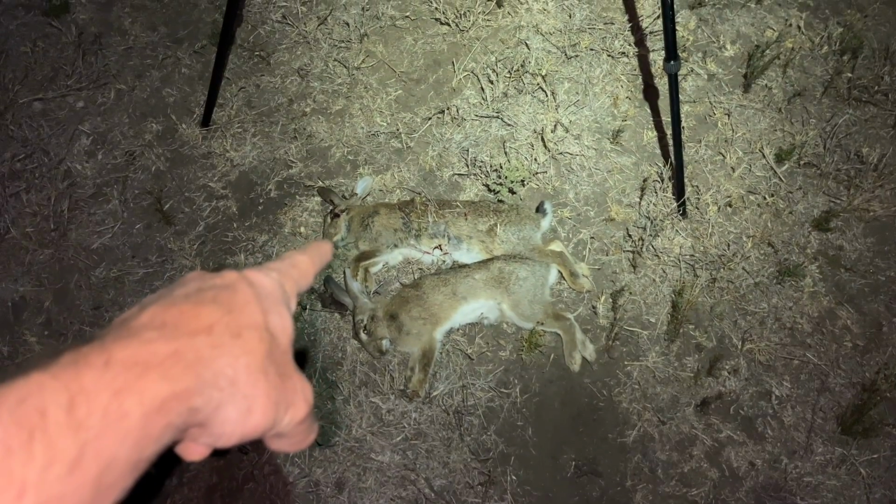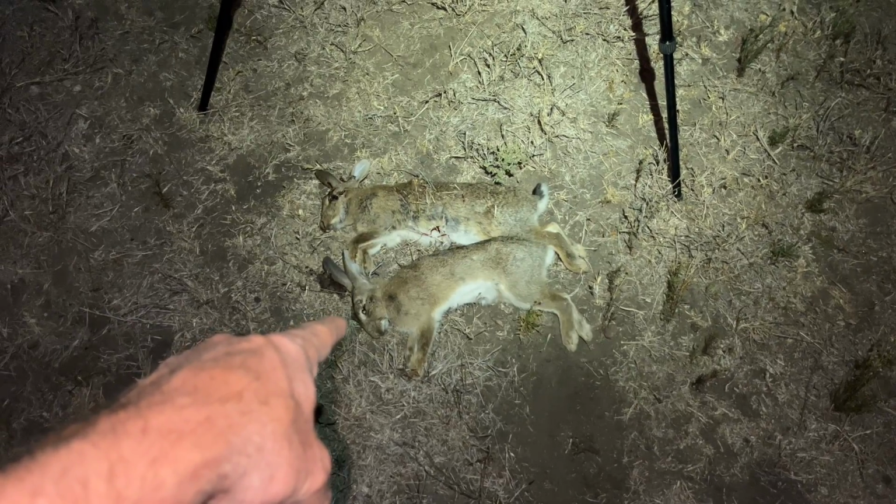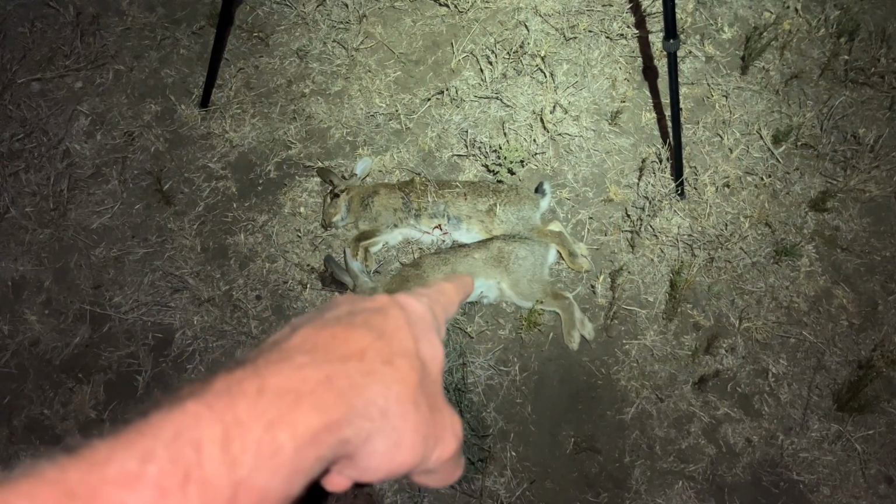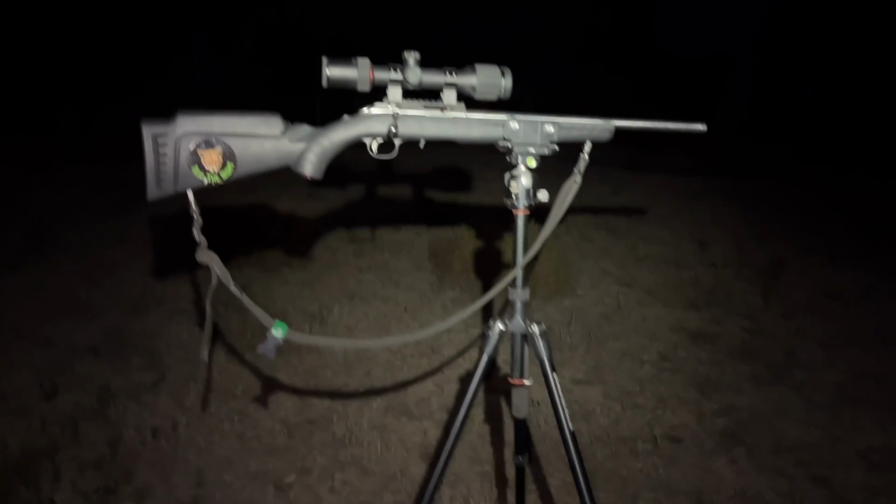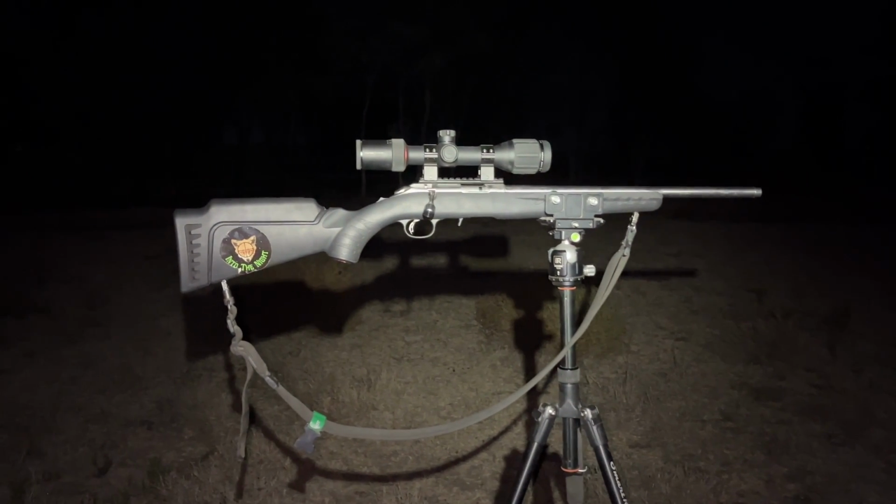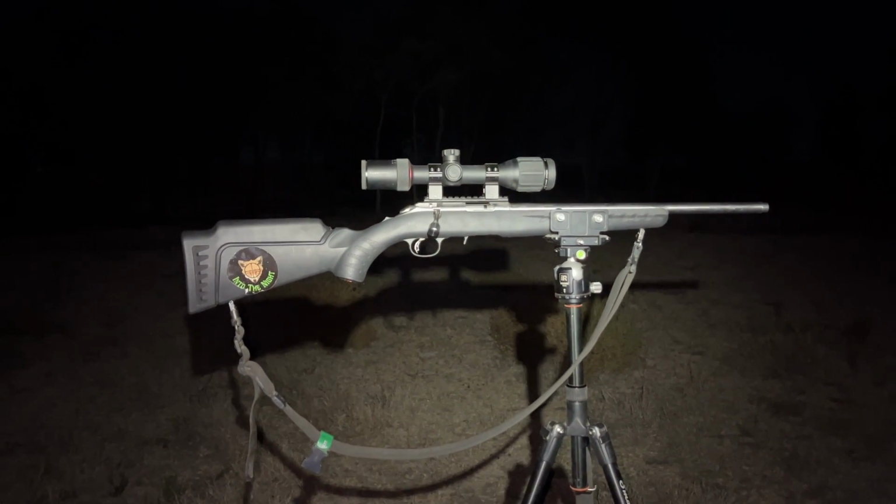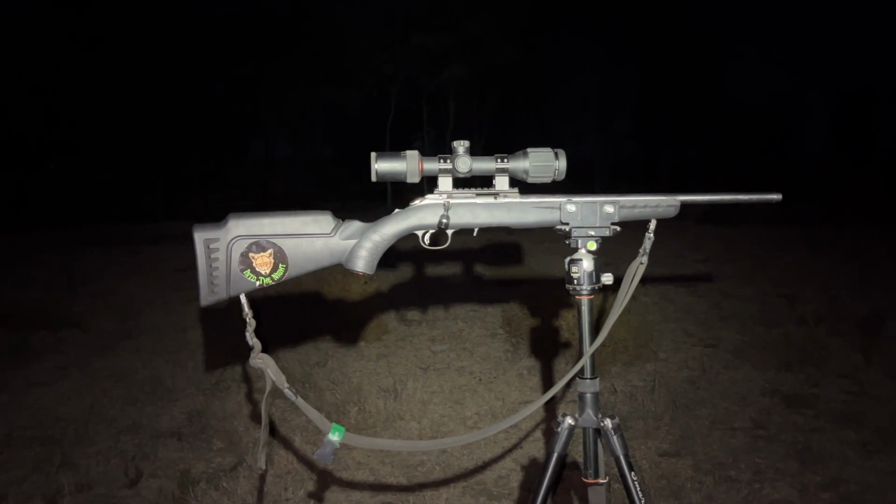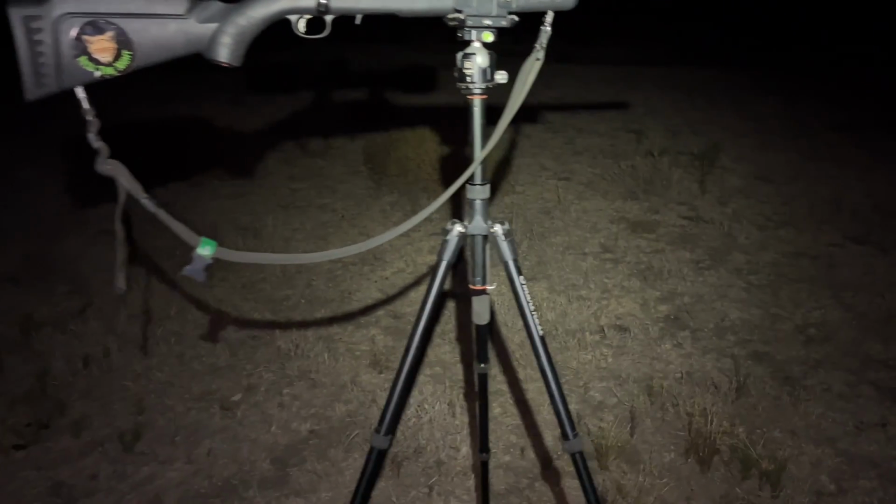Well, that was the first one I shot, straight to the head. This one here, I moved just as I shot, and I think I got him in the body or something, and he couldn't get along real well, and the last shot I got him straight to the eye. And there's the little scope up on top of the rifle. I really like that little scope on the 22, the little tube TL35 SE from InfiRay, on the tripod from Smart Rest. It's a really good little setup.